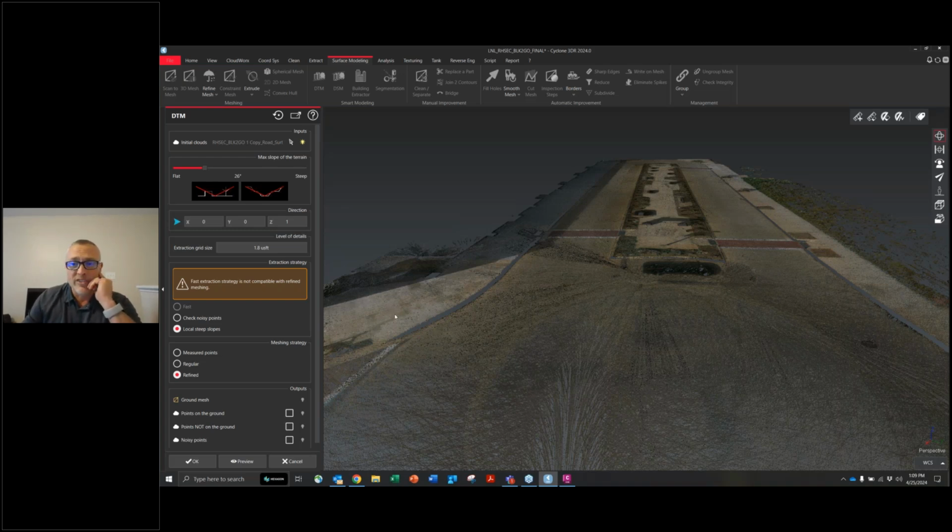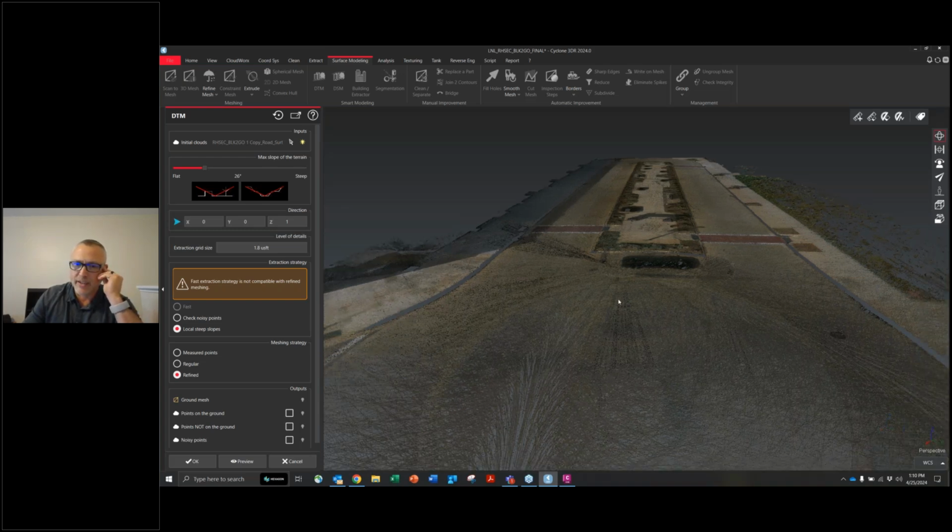Like many tools inside of Cyclone 3DR, for example the grid size, the software will take an initial look at the data set and suggest a good starting value based on the density of the point cloud and the size of the data set. As far as extraction strategies go, fast is usually good just to take a quick look at something. Primarily, I never use that.